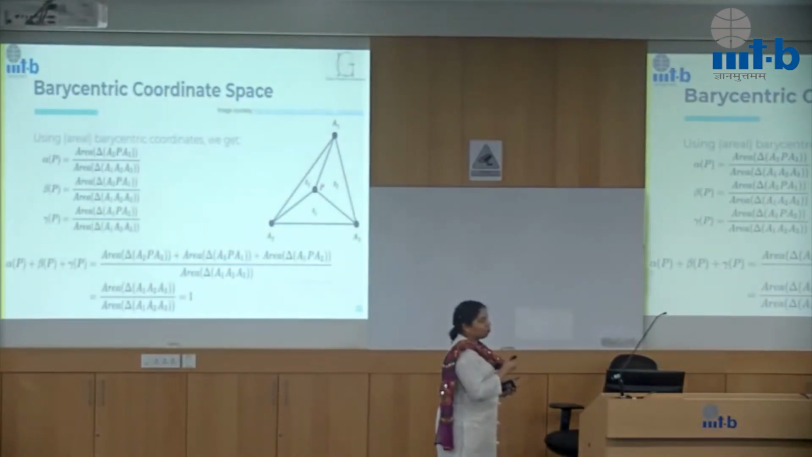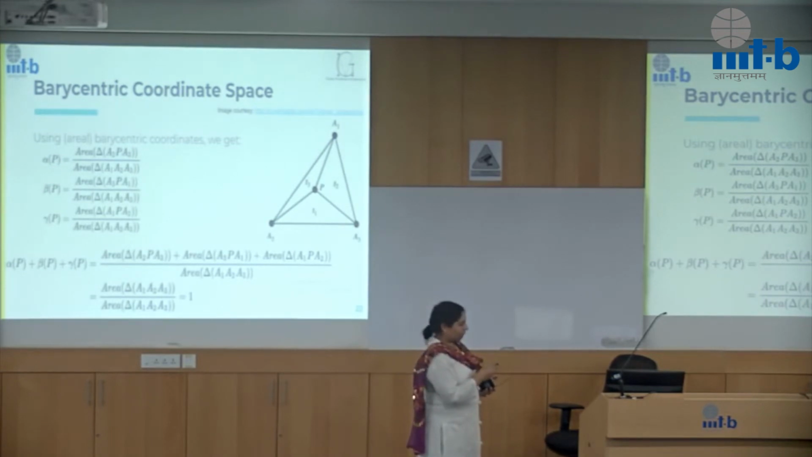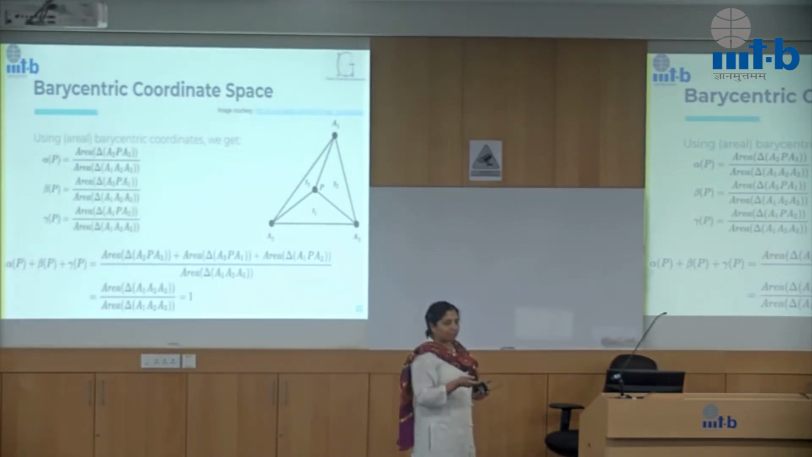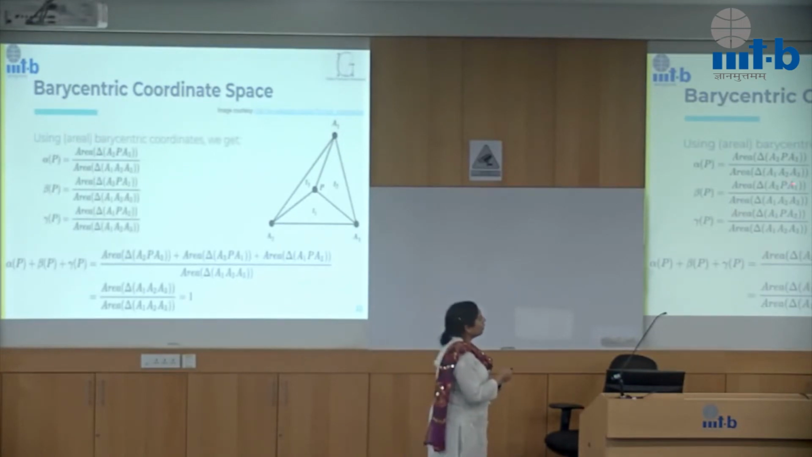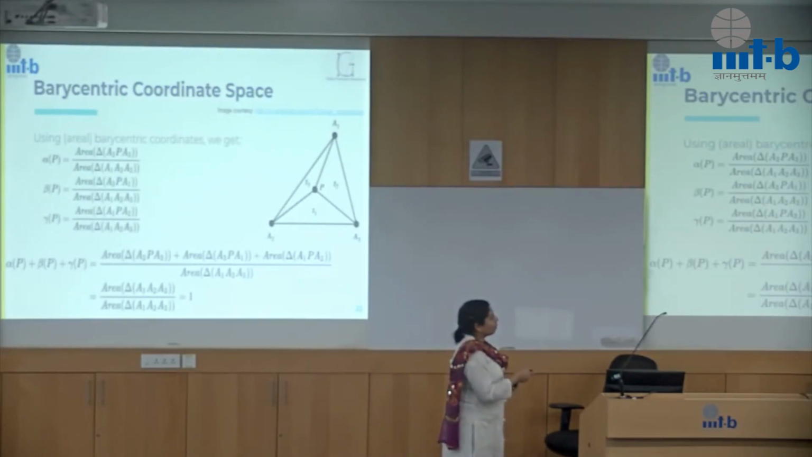Now how do we compute alpha, beta, gamma? That's also fairly interesting. There are multiple ways in which you can compute barycentric coordinates depending on what use case you have. It's regularly used a lot in graphics and geometry. Now in here we are just using the areal barycentric coordinates. That means these barycentric coordinates are computed based on the area value. So what we do here is, suppose A1 is where my alpha is equal to 1, then I would look at the triangle subtended in the opposite side.